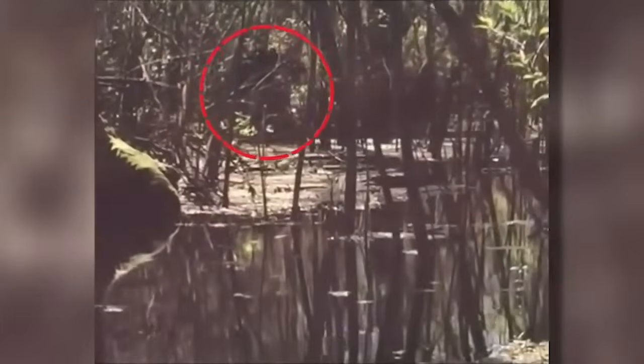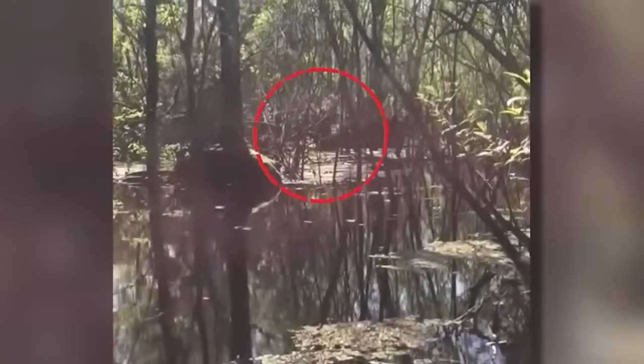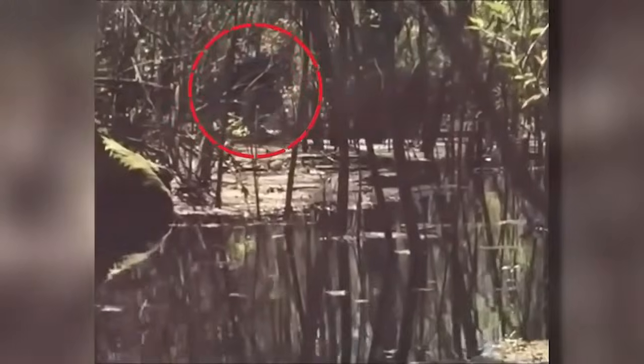But the way it moved through the woods with its long swinging arms didn't match a bear's traits. So the guy was convinced to name the creature a Bigfoot, which was sighted while strolling fearlessly through a gator-infested swamp.